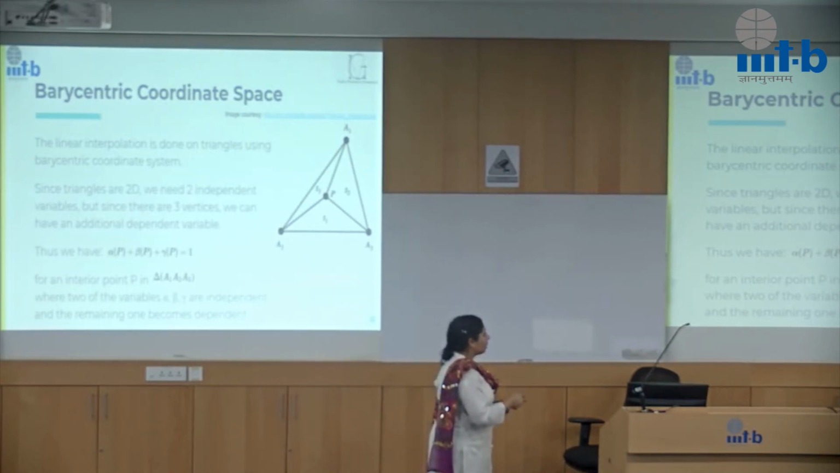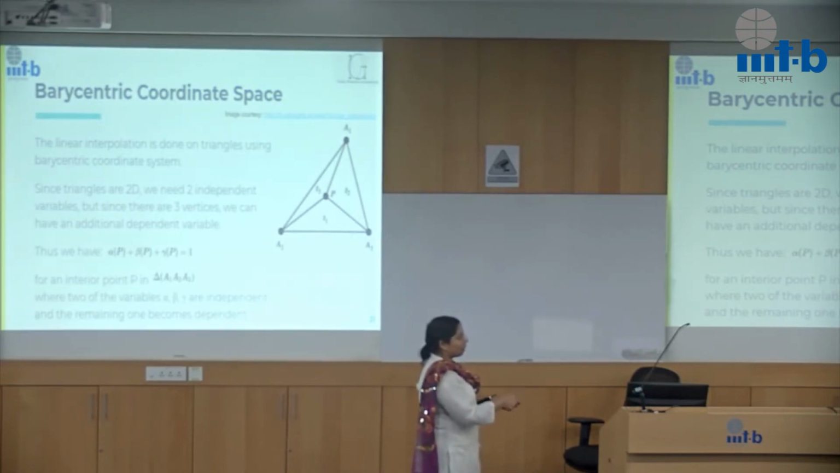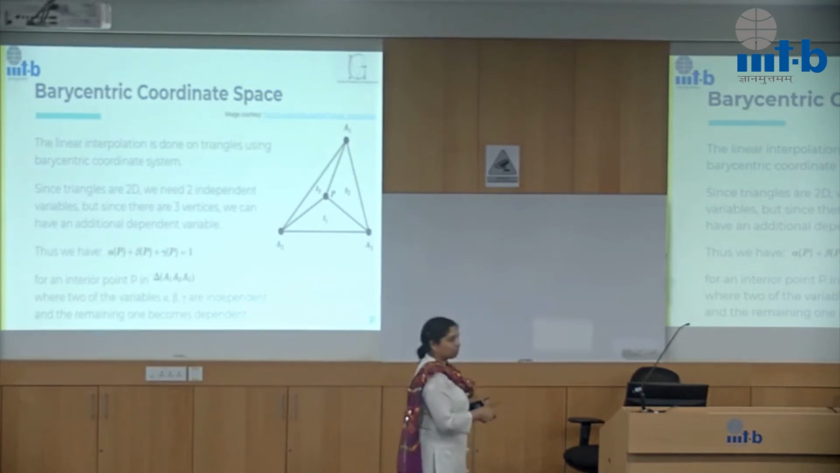So what that means is, when I have alpha, beta, gamma, for each of the points, the vertices, I would have 1, 0, 0, 0, 1, 0 and 0, 0, 1. That means alpha is 1 at one of the points, the other two being 0. At the other point, beta would be 1 and the other two would be 0, and so forth. So I have those as the vertices.